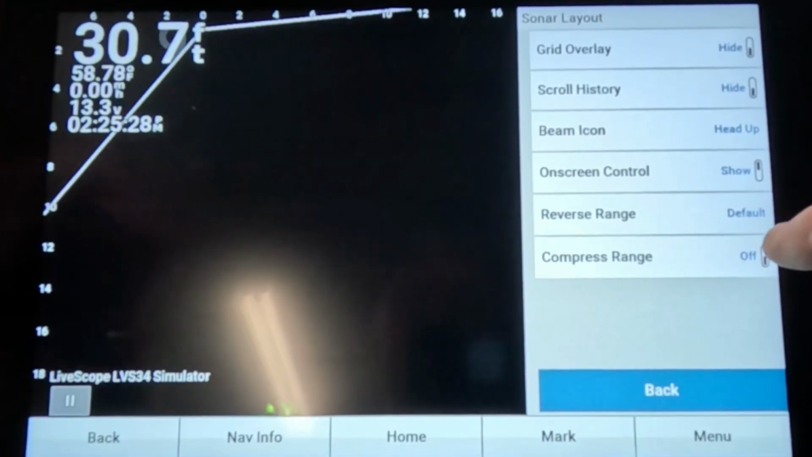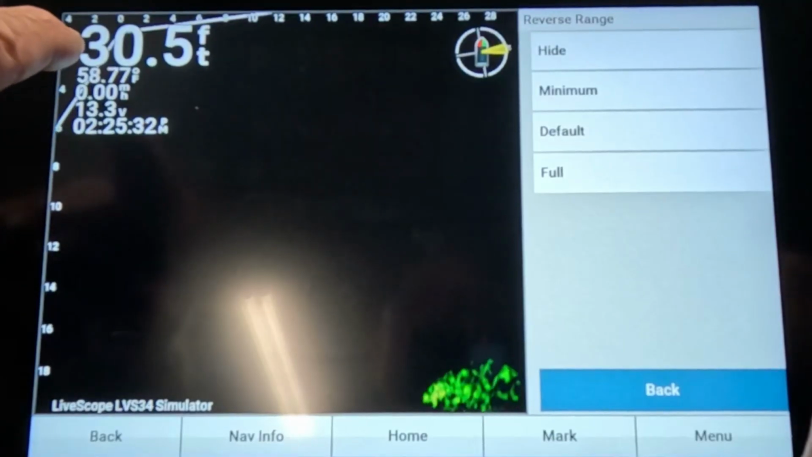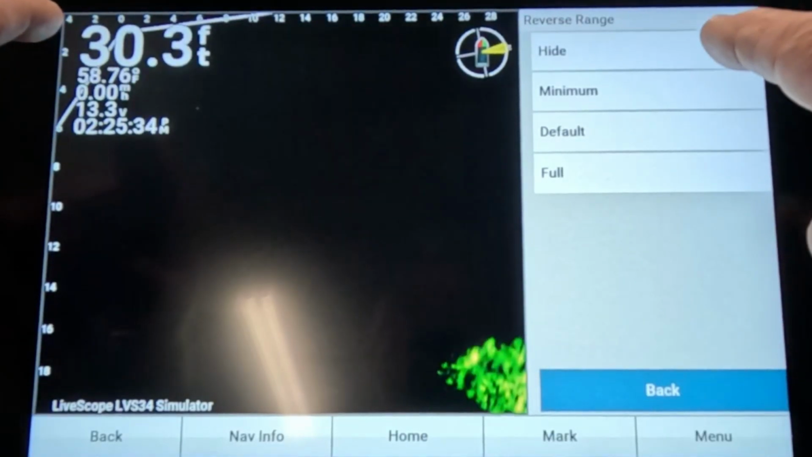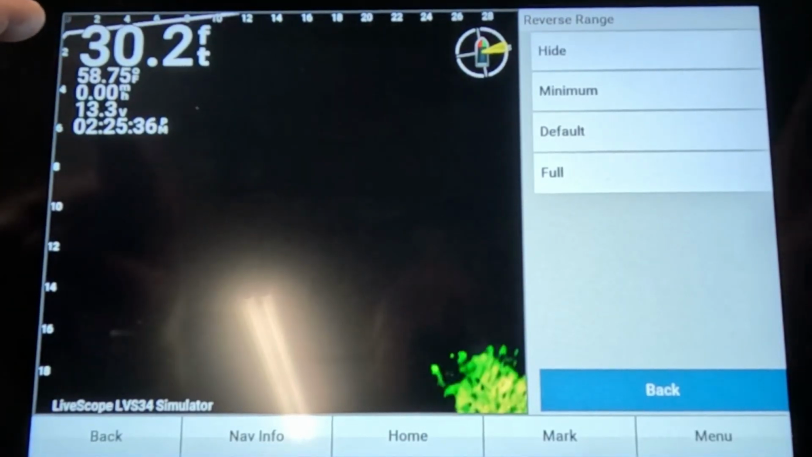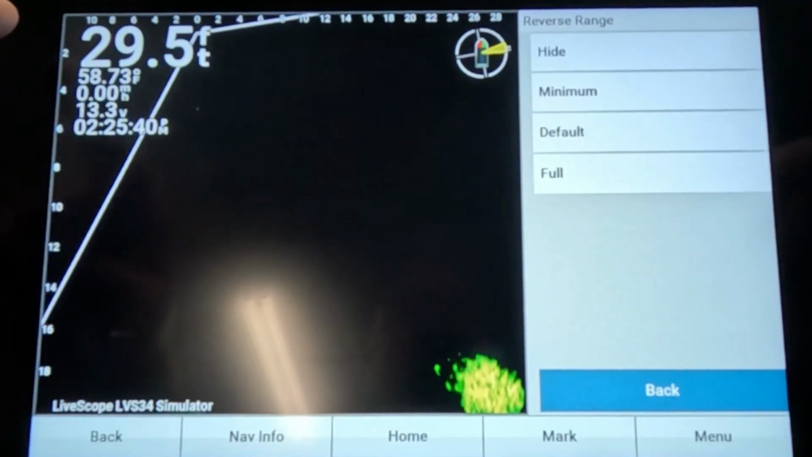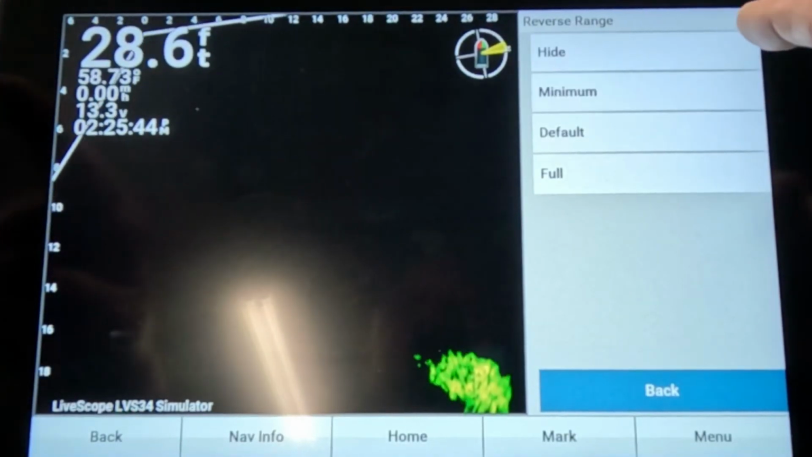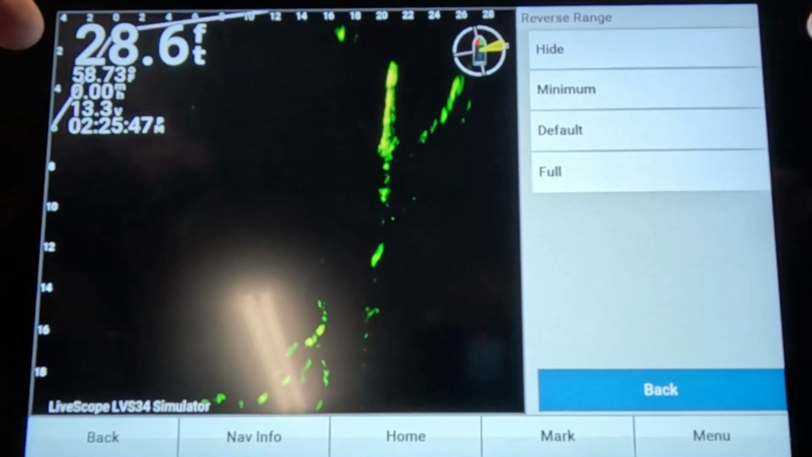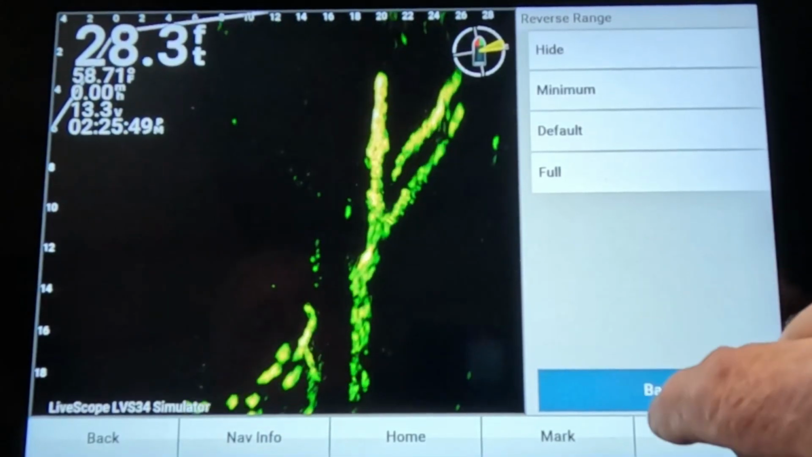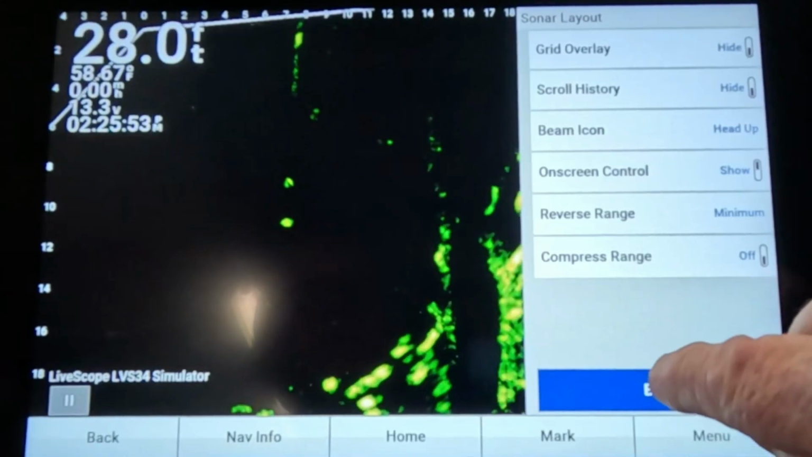It's just blocking part of your picture. So if you put it on minimum, you say I move that thing back. If you put it on high, it goes away completely. I like to see behind me just a little bit, but I definitely don't want it way up there, and I don't want it at default. So I put mine on minimum, which is right there. I can see 4 feet behind me, and that's good enough for me. Well, that's about it on that right there.